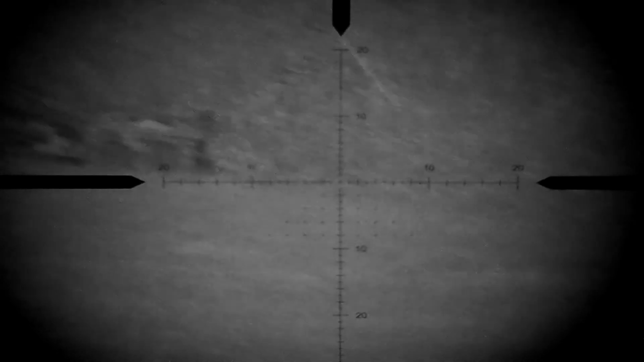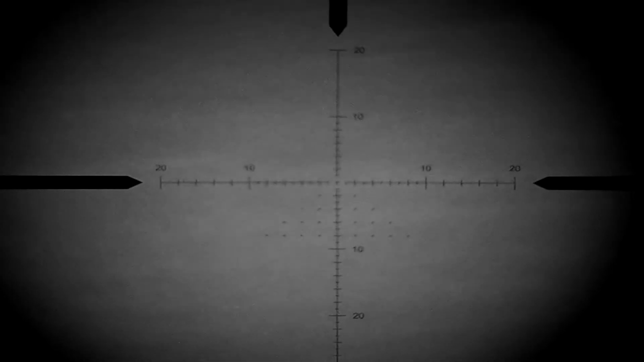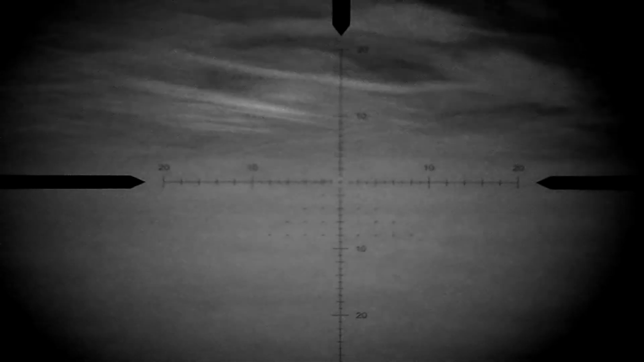So I have a quick scoot around, look around, make sure there's nothing else, and sit and wait for the next one.